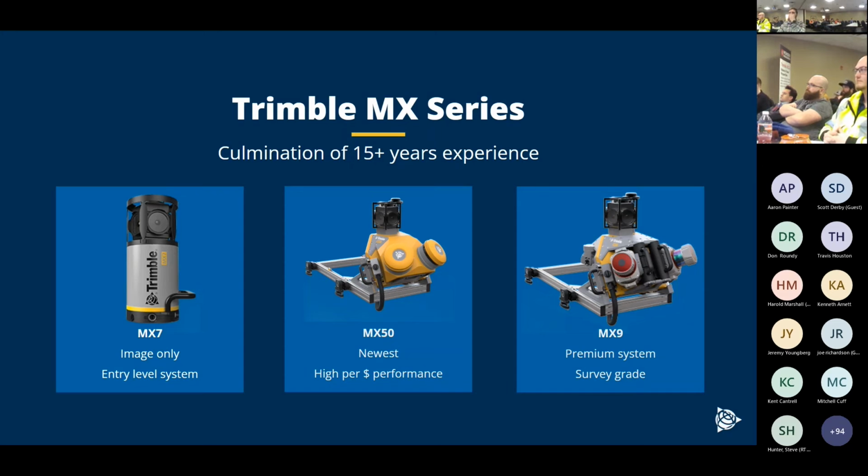It comes in a couple different configurations. It has an AP20 IMU, which is a more GIS grade, mapping grade IMU. Or you can also now get it with the AP60, which is the full high-end survey grade IMU. I think, if my dates are correct, last time when I presented this, the AP60 option wasn't available.